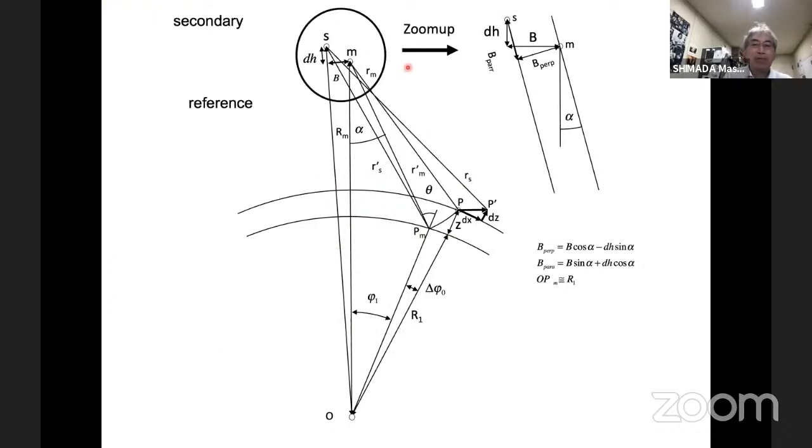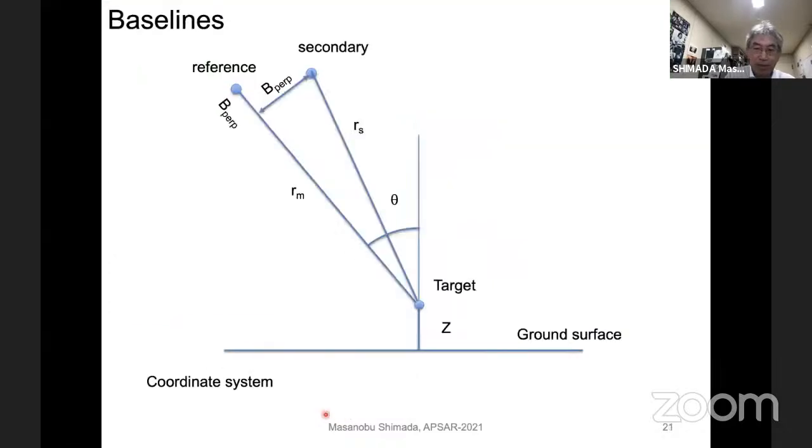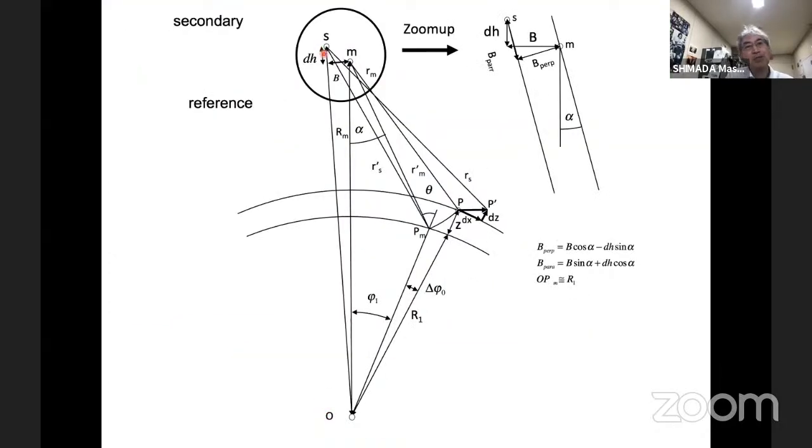And this equation is very simple, but it can be obtained by the Taylor expansion of the distance between S2's point P and M2's point P dash. You can expand the equation. I did the calculation, taking so many days.